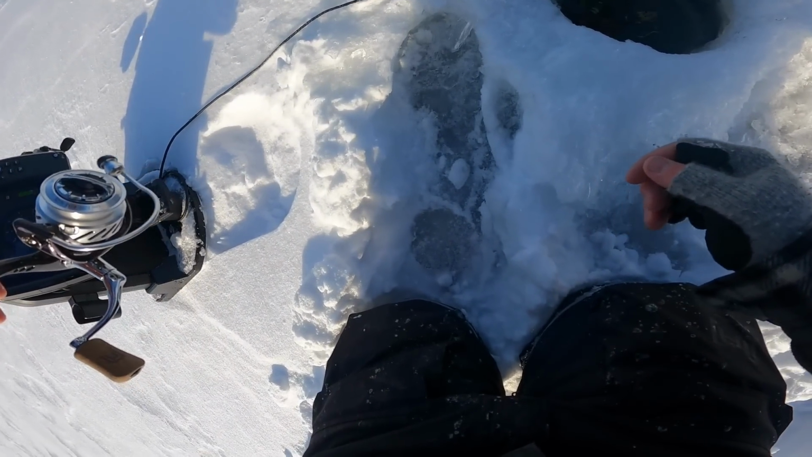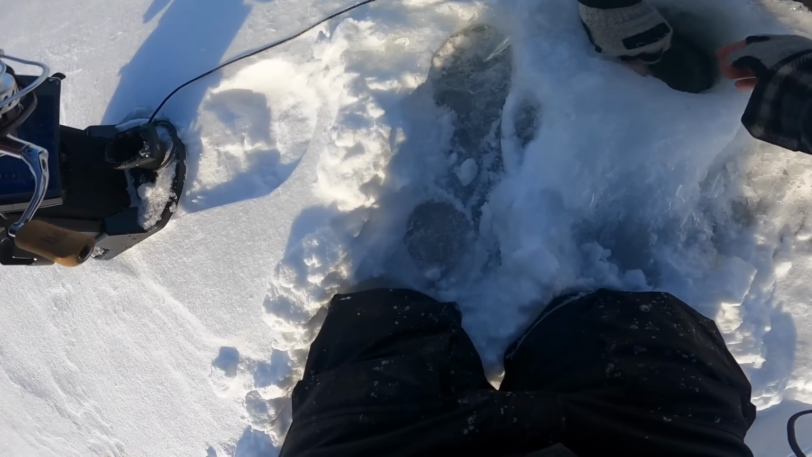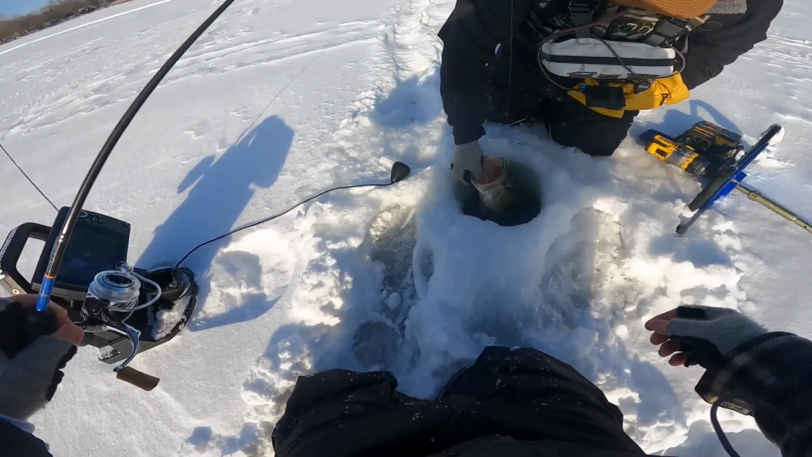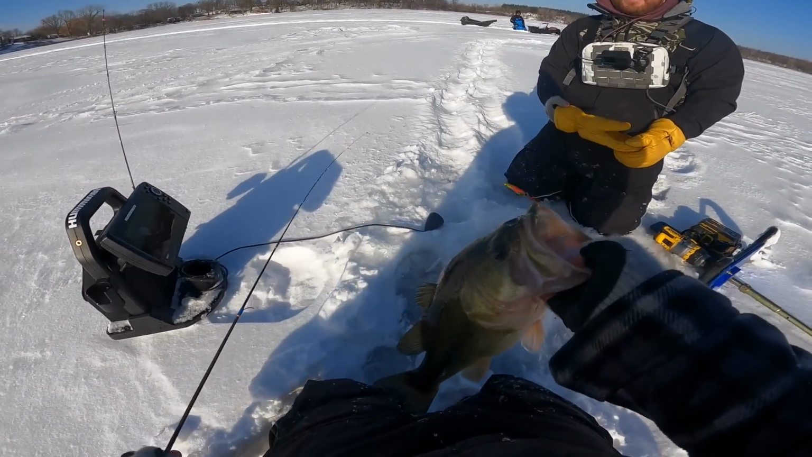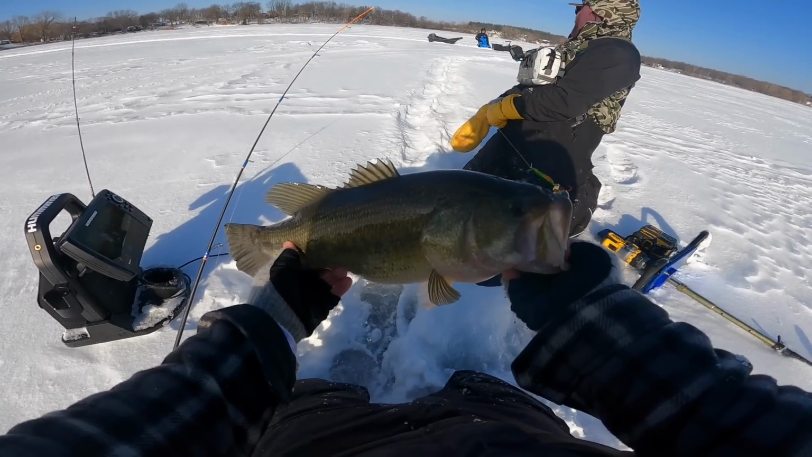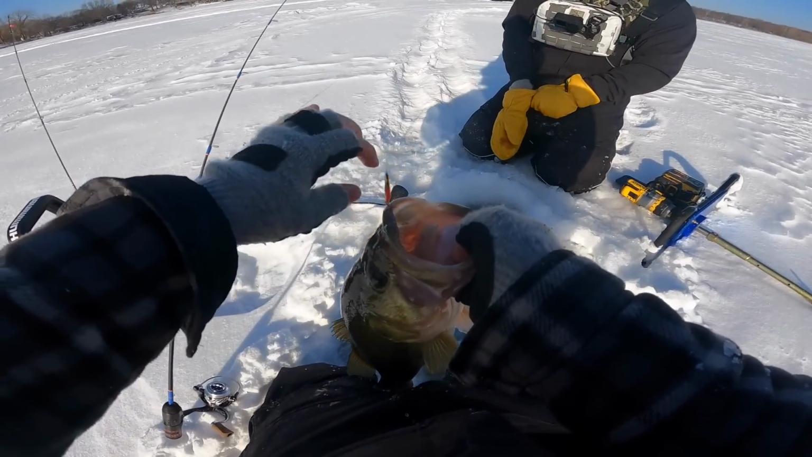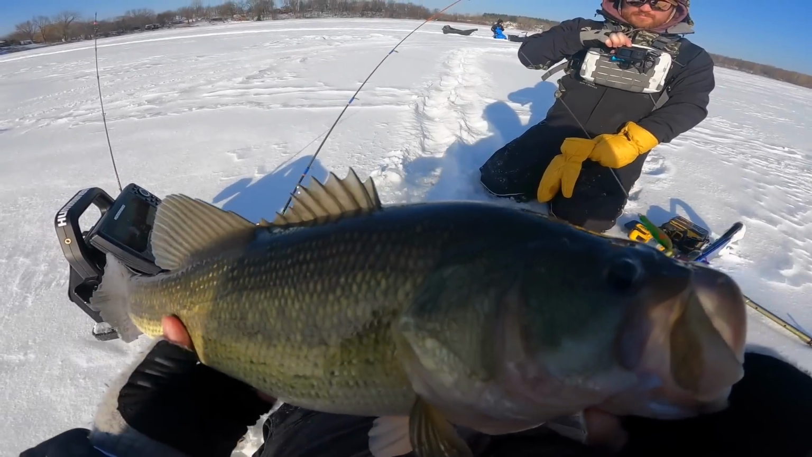Oh God. Big largie. Big. Oh, that's freaking huge, dude. That might be. Look at that one, dude. And it is just so skin hooked. Look at this freaking bass, dude.